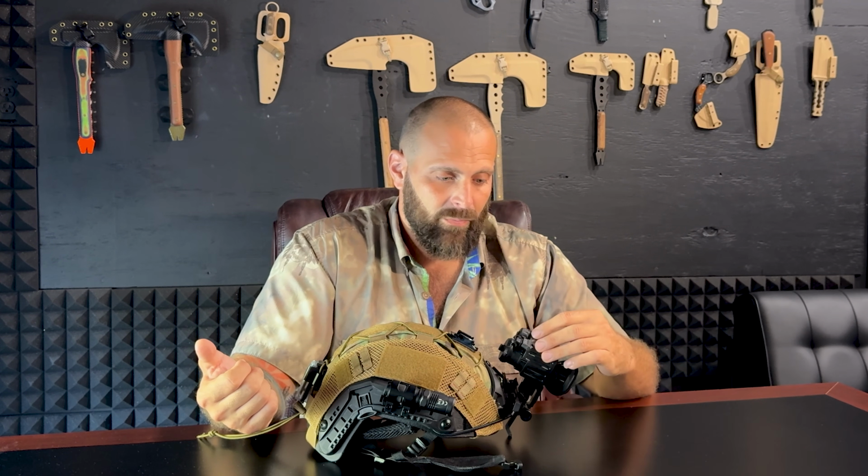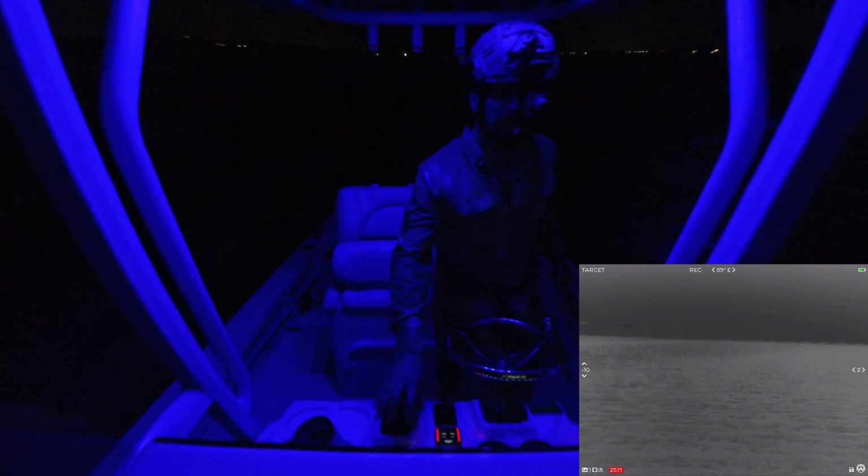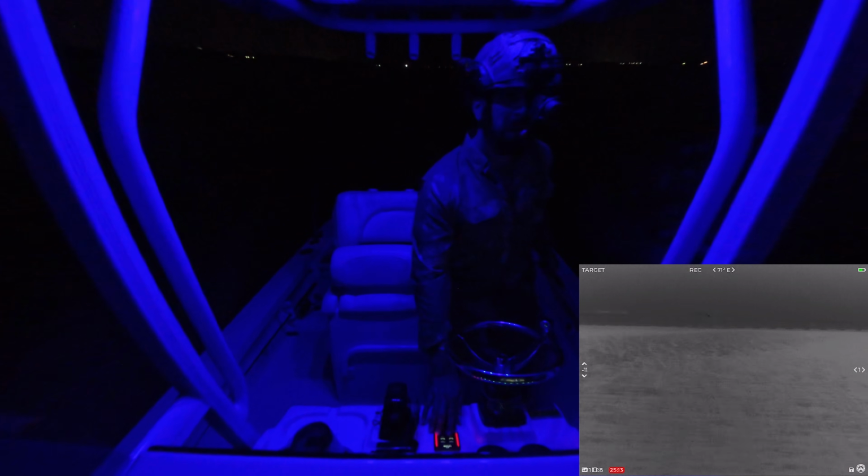And going out at night, full speed with the boat, driving the boat with just this, right? If I would have hit anything in the water, doing 40 miles an hour in the middle of the night, pitch black conditions, navigating only with the monocular. Yes, it was doable, but I would just say it was extremely dangerous.